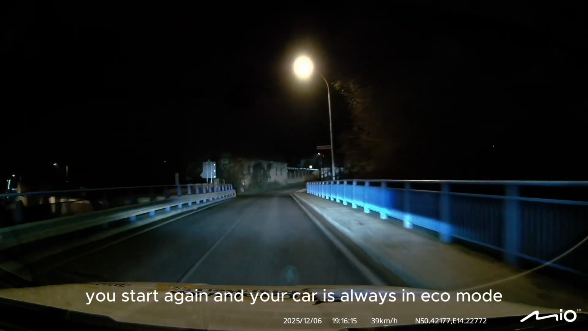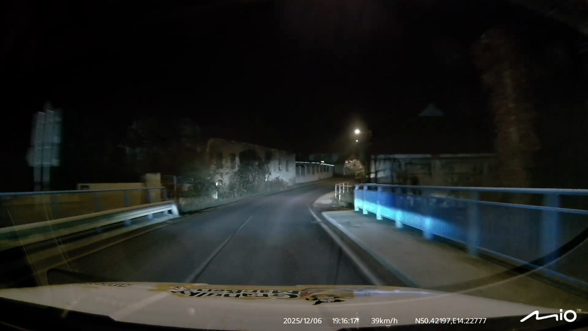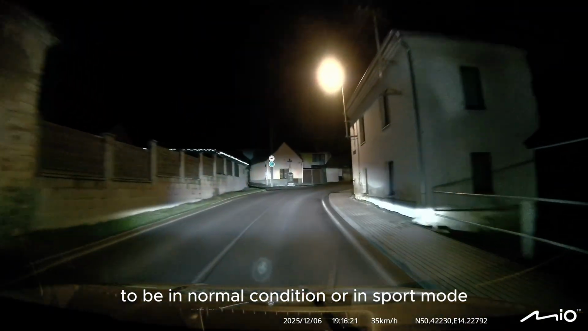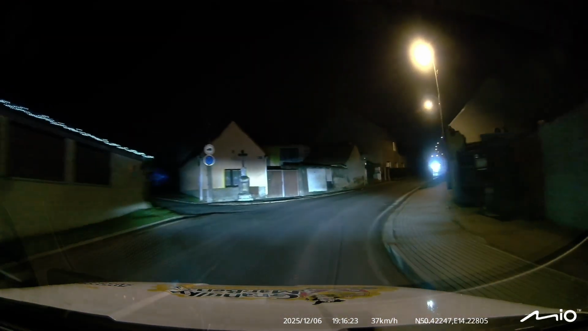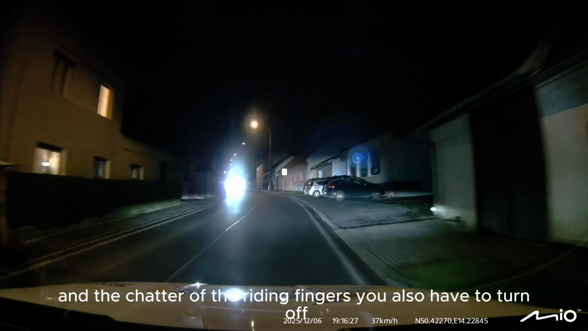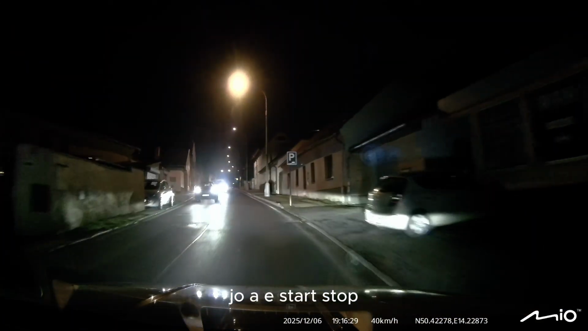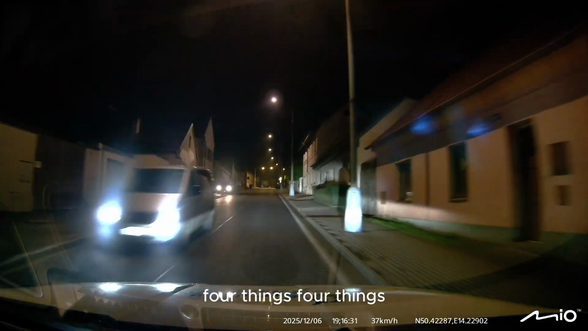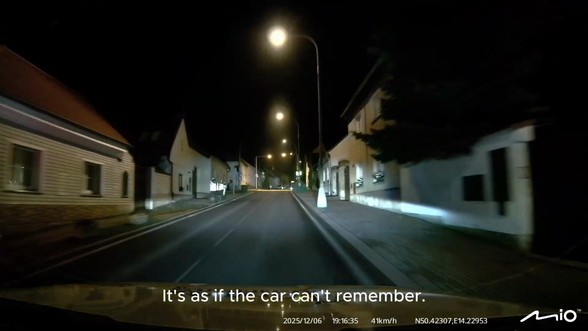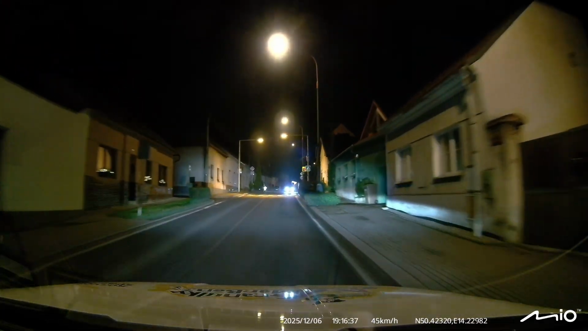You start again and your car is always in eco mode. You have to switch it to be in normal or sport mode. You have to turn off speed reading. It's a steal. And the chatter of the lane assist you also have to turn off. Start-stop. Things to do before you leave. It's as if the car can't remember.